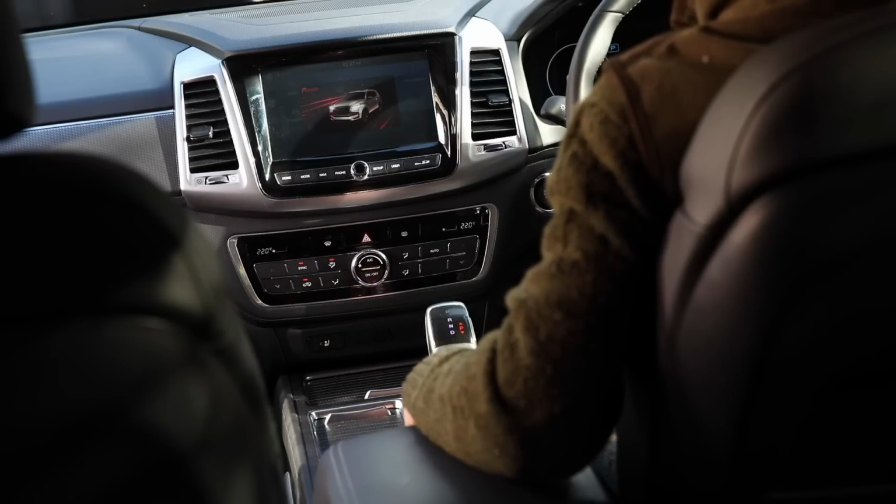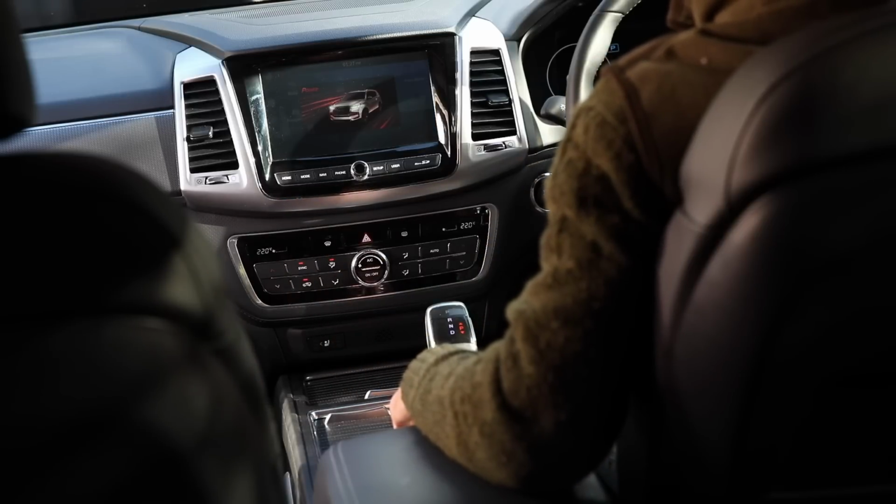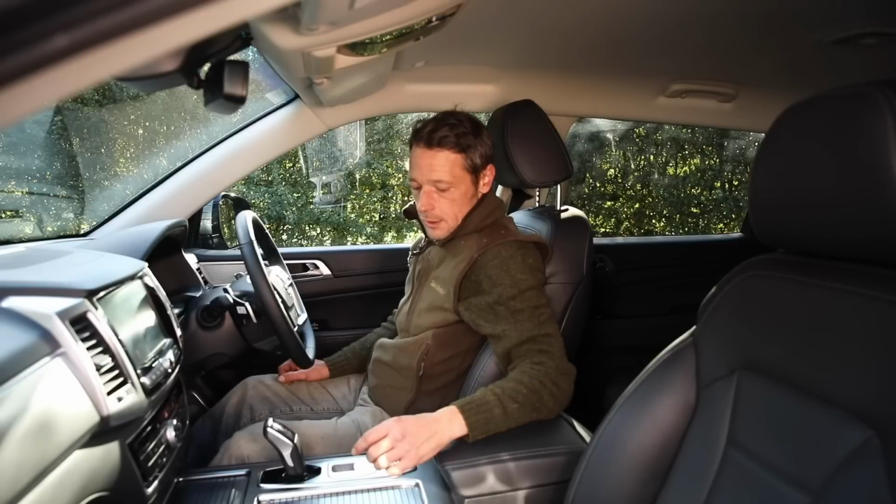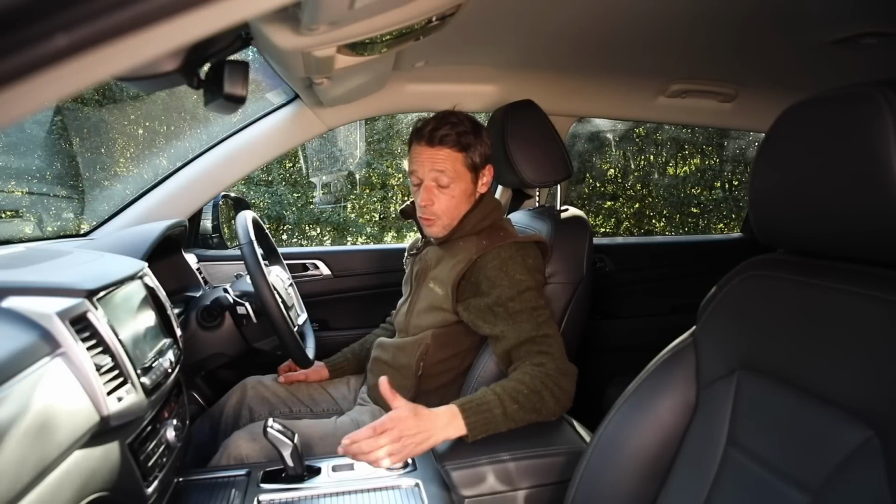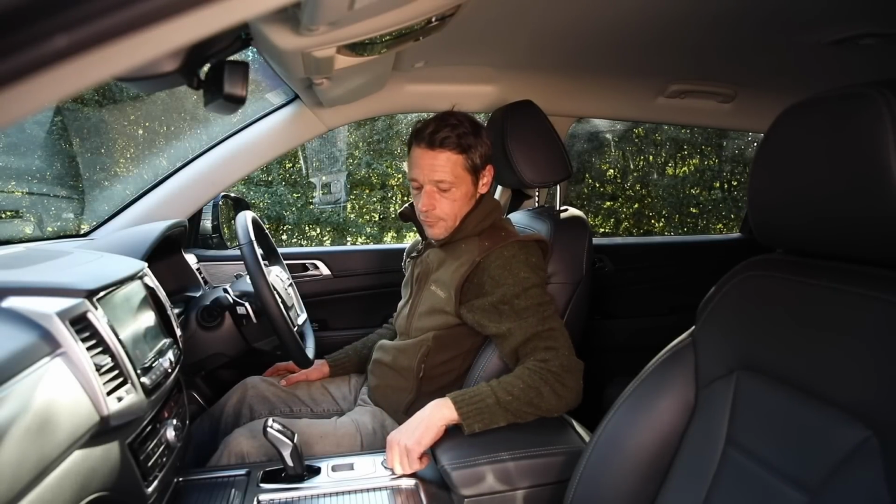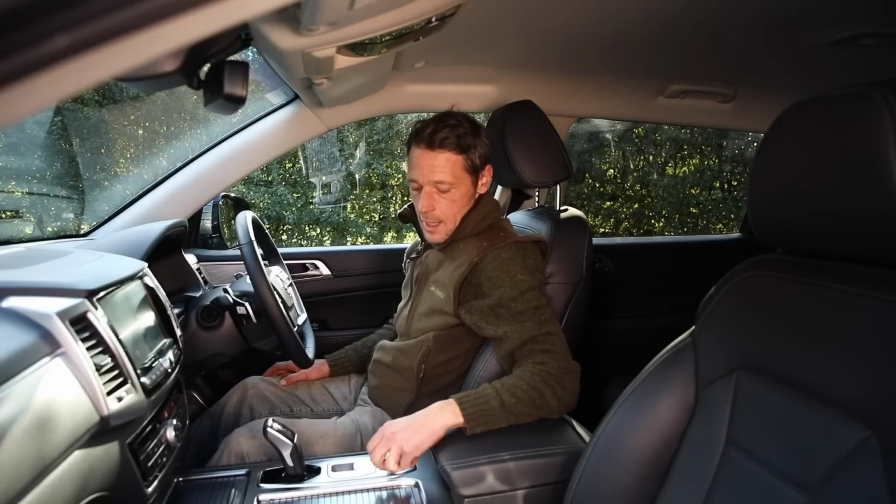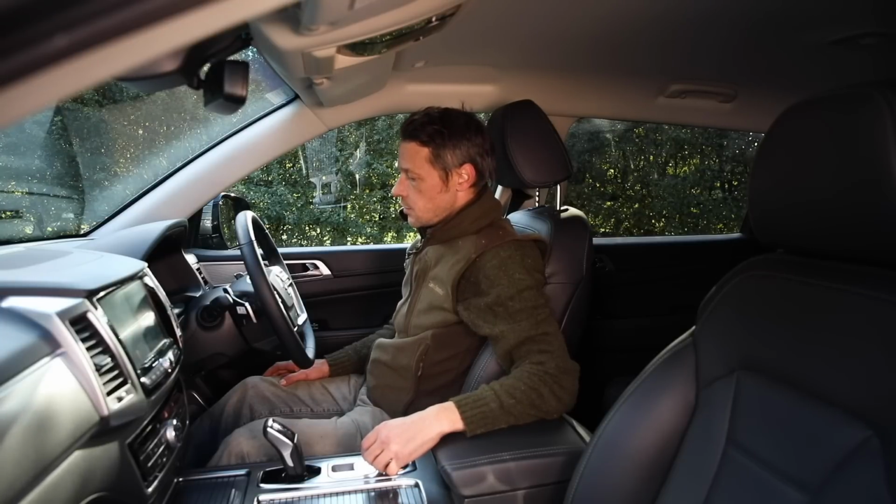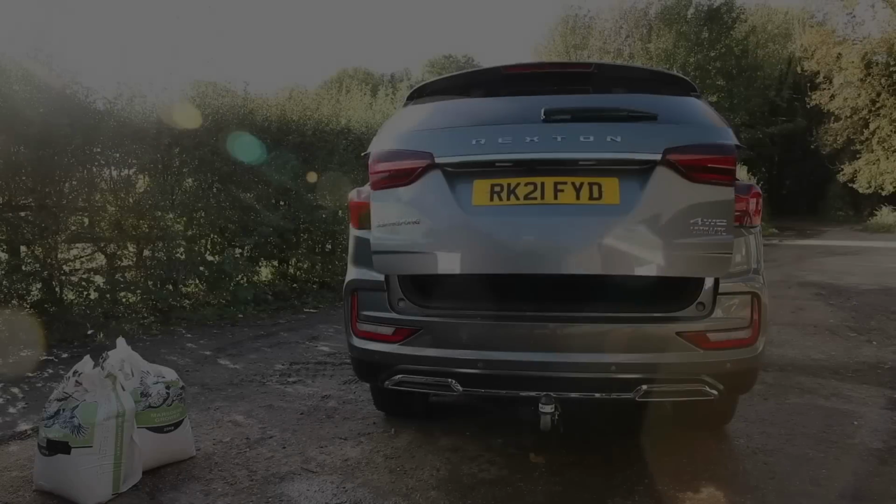Pretty simple. Driver modes, we've got eco mode, power mode and winter mode, which obviously adjusts all the settings for slippery road conditions. As far as the 4x4 goes, we've got 2 high for driving on the road, 4 high and 4 low. Yeah, simple yet effective.